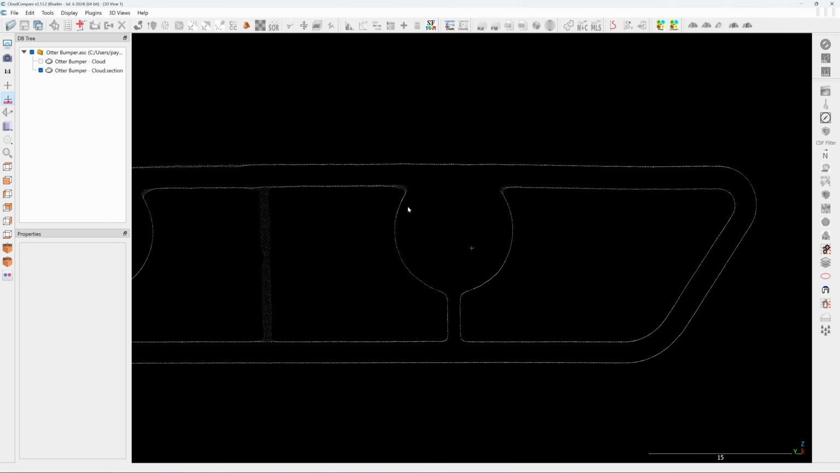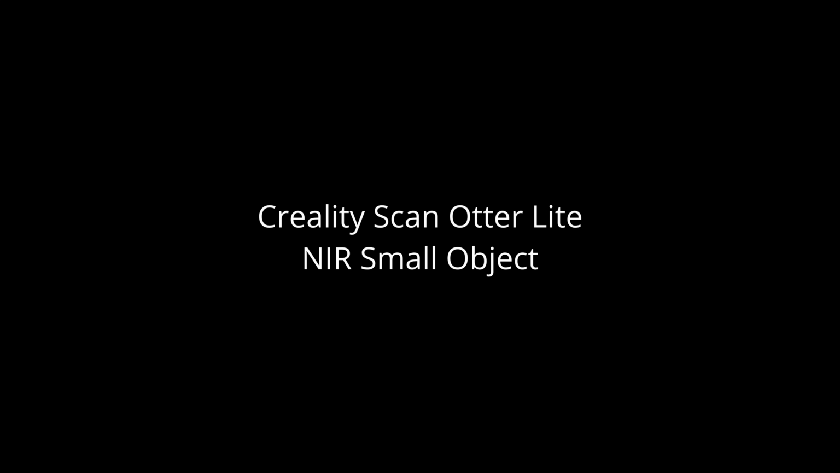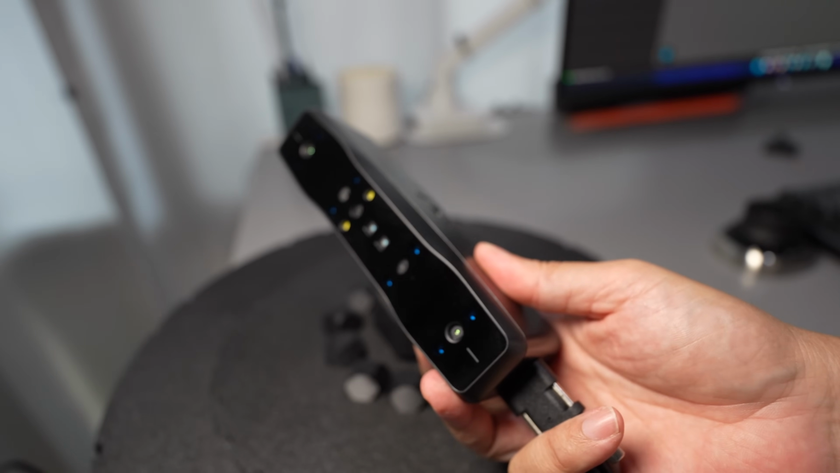Let's check the accuracy. 20.15 minus 20.167. Surprisingly, it's only a 17 micron error.